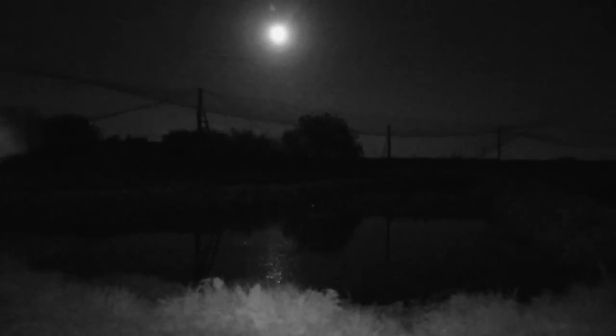It's such a clear moonlit night that I don't even have to power up the torch to make my way back.